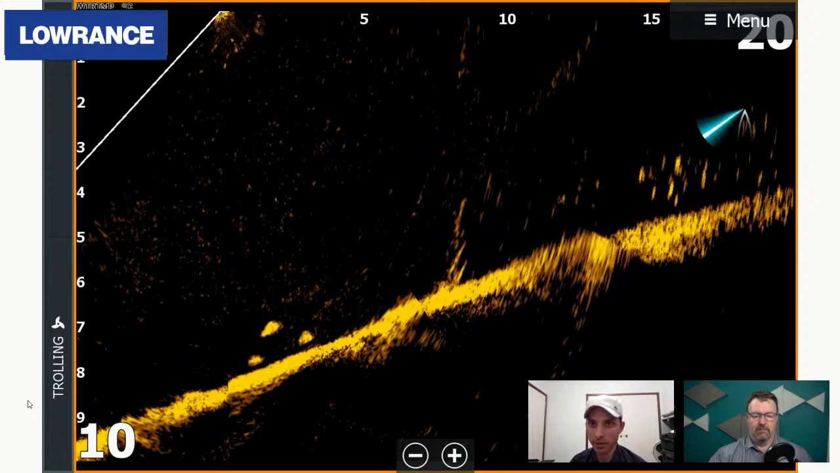What we have here is a school of 3 golden perch. There are fish on the bottom that you can't see, and then you've got a whole school of redfin perch coming up from about your 15 meter mark to your 20 meter mark. So even with your small redfin, and these were actually quite small, you still get that clear indication that they are schooled fish that are 20 meters away.